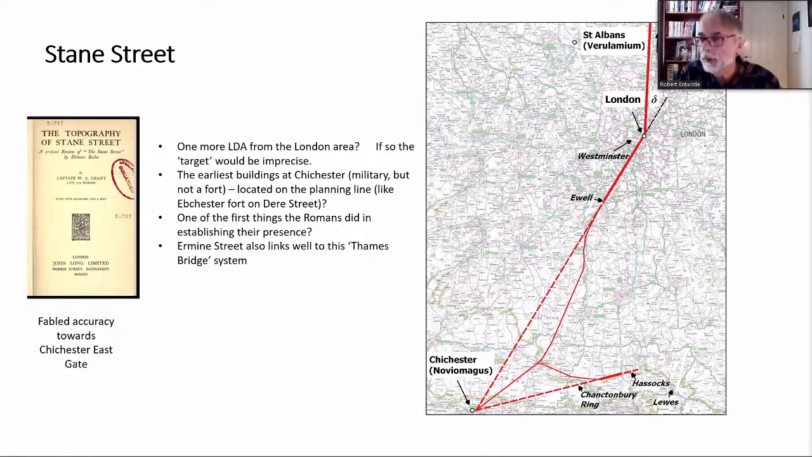We remember Ebchester Fort, how that seems to have been placed because of the planning line, and then Dere Street finding its way to it. We may be facing the same thing again, in which we have an early planning line leading out from the London area and the military base which eventually grew into Chichester. Early Roman buildings have been found underneath the later town. And then having such a line was very useful when it came to guide the road and plan the road.